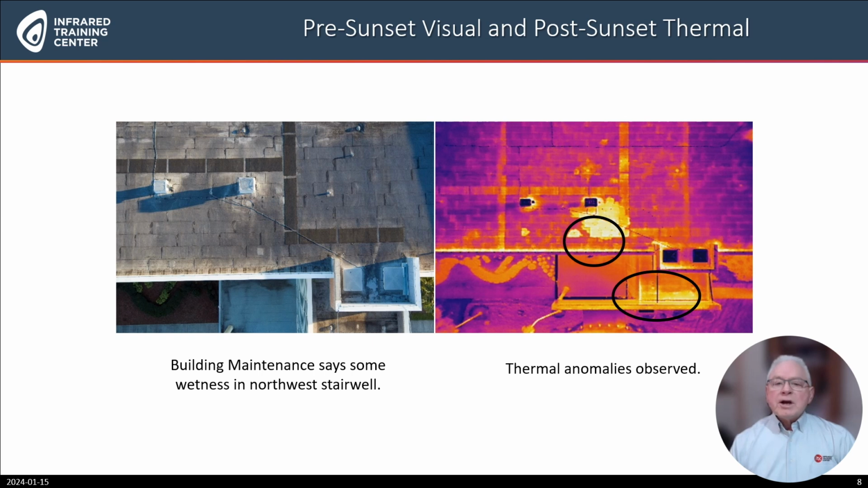Using an infrared camera on an sUAS for roof membrane evaluation has many benefits. It's faster than other methods of evaluation, has more options for evaluation such as producing an orthomosaic of the entire roof, and in most cases is much safer.